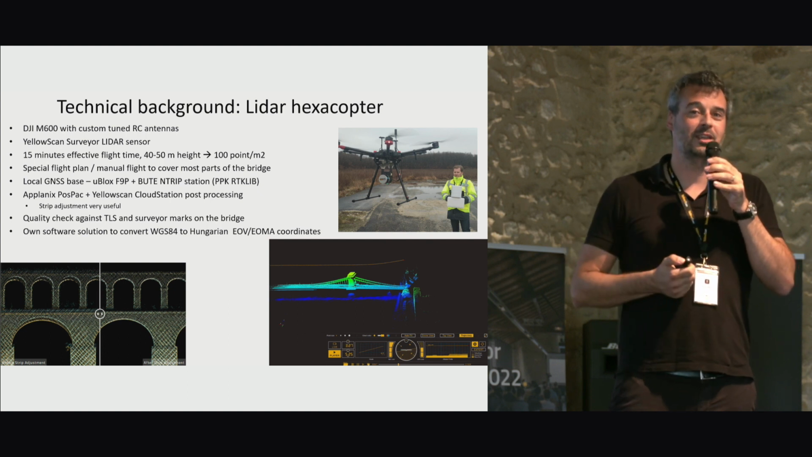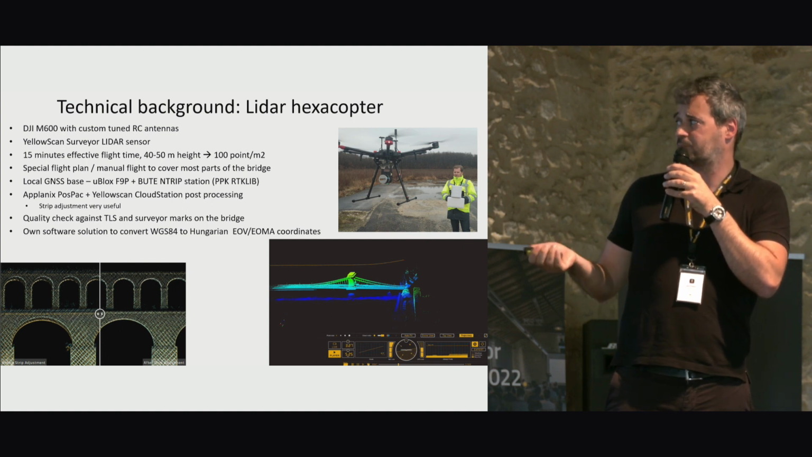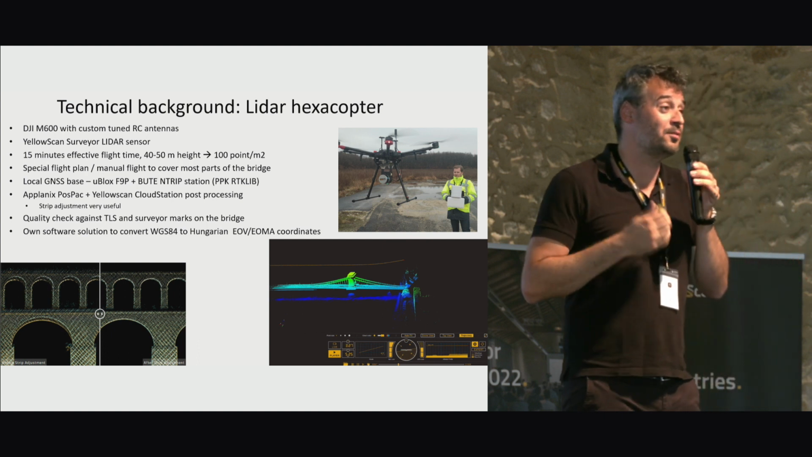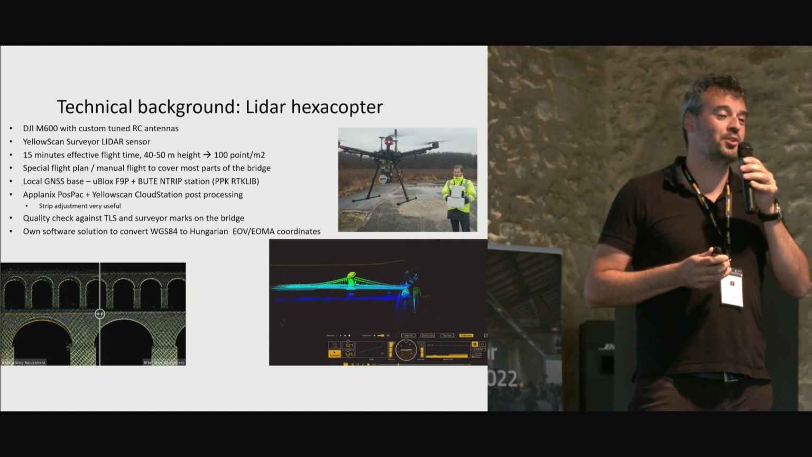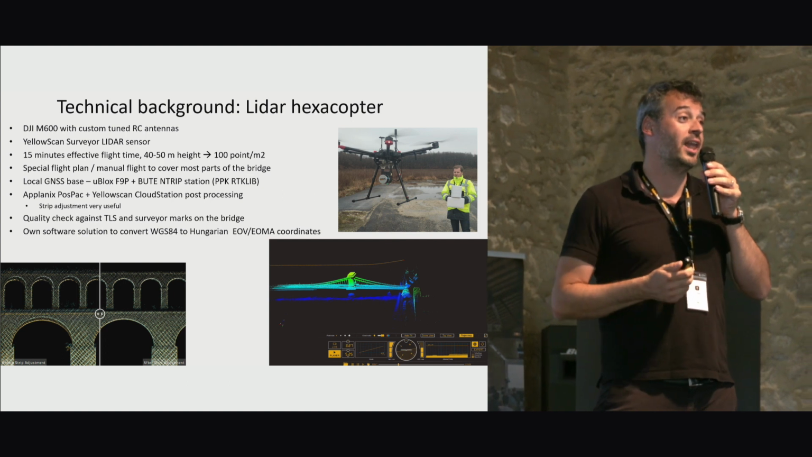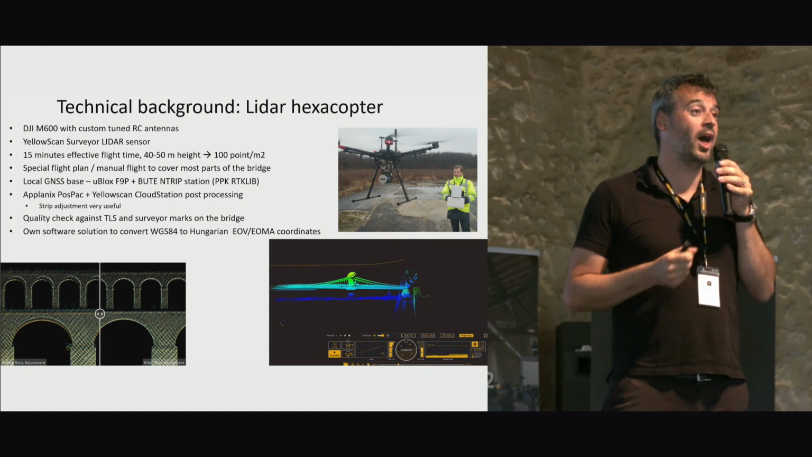So planning the flight and then post-processing it with the AirPlanning software and Cloud Station. I think strip adjustment is very important, and we use strip adjustment extensively. And of course, because we had a TLS, like terrestrial laser scanning, we were also able to align things.